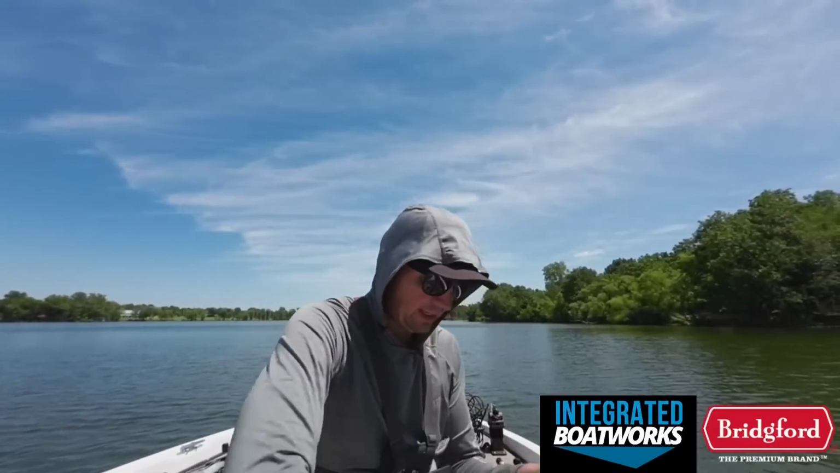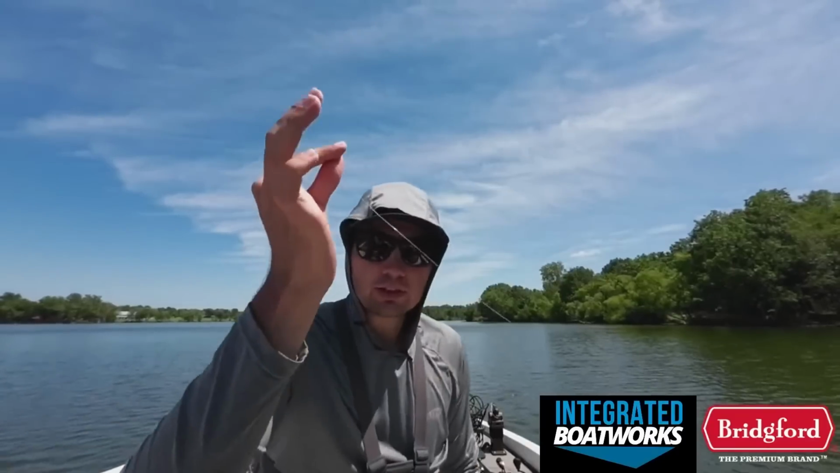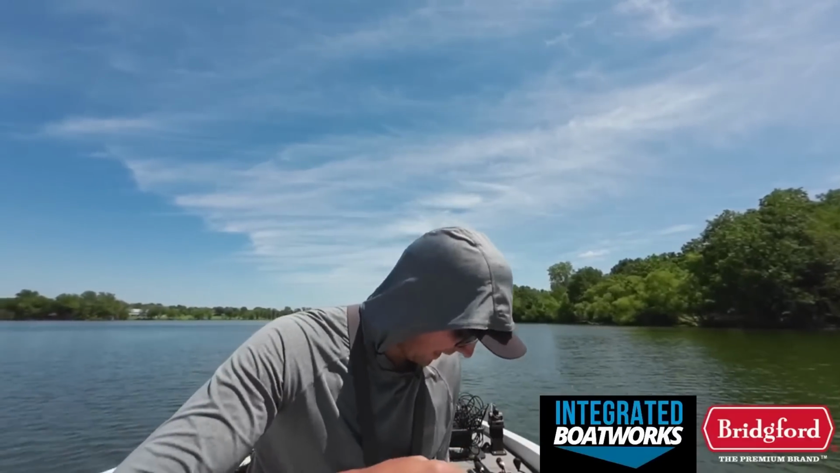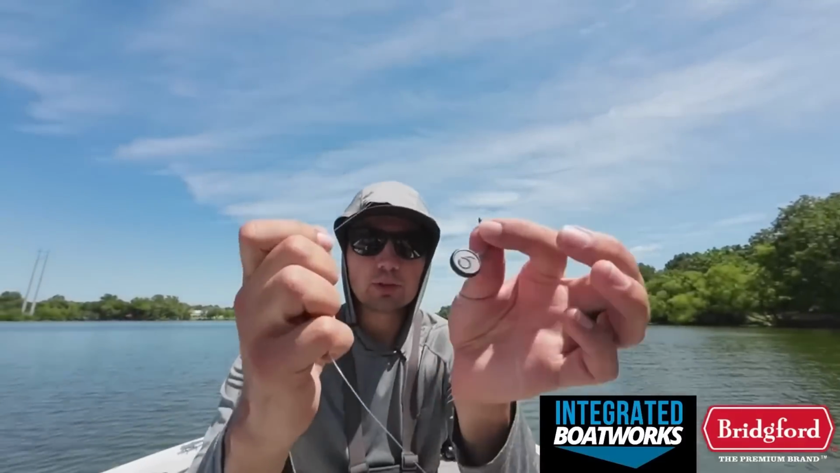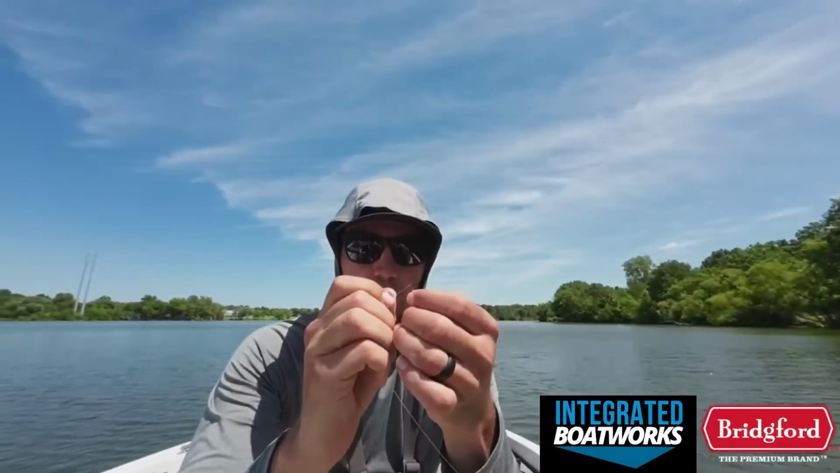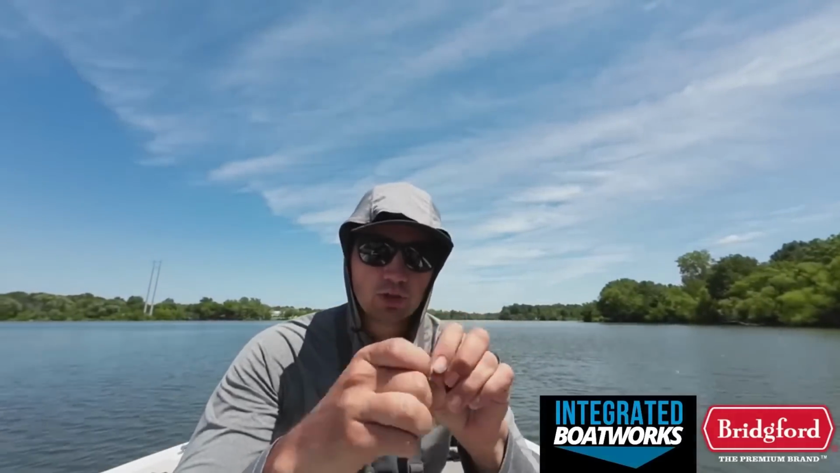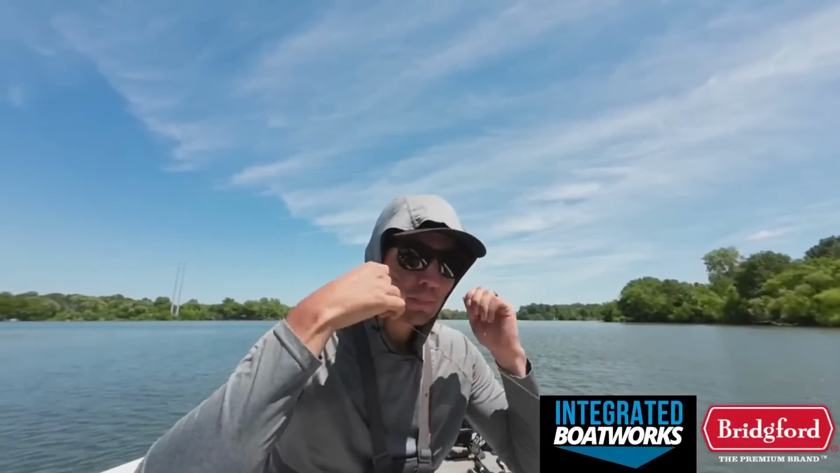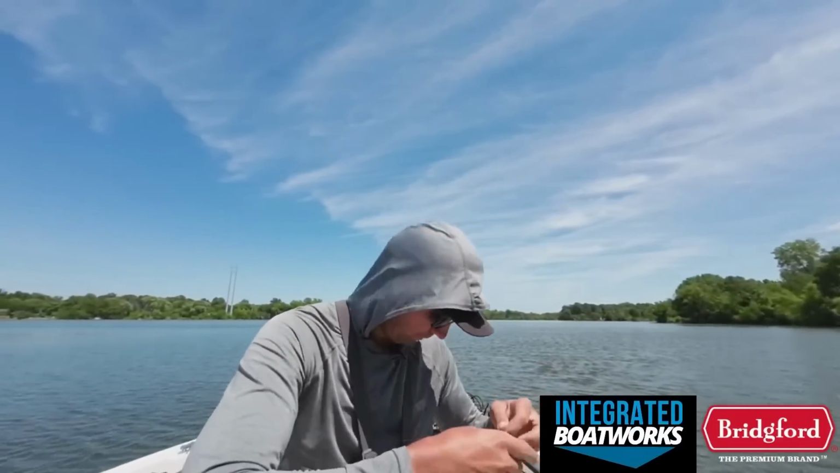Basically, I have a 20-pound Sunline FC Sniper fluorocarbon. I'm gonna peg this with a bobber stop first. So I'm just gonna grab a bobber stop, put it through there. I like to always peg my slip sinkers when I'm fishing brush. So do that, wet your line so you don't burn it when you pull the peg up.